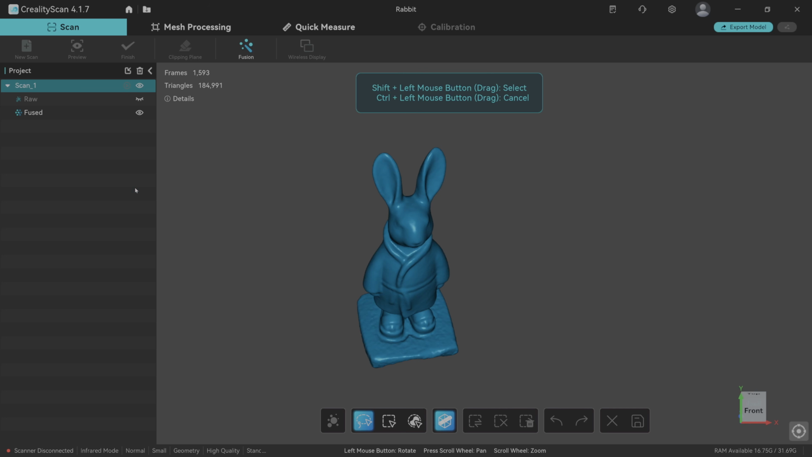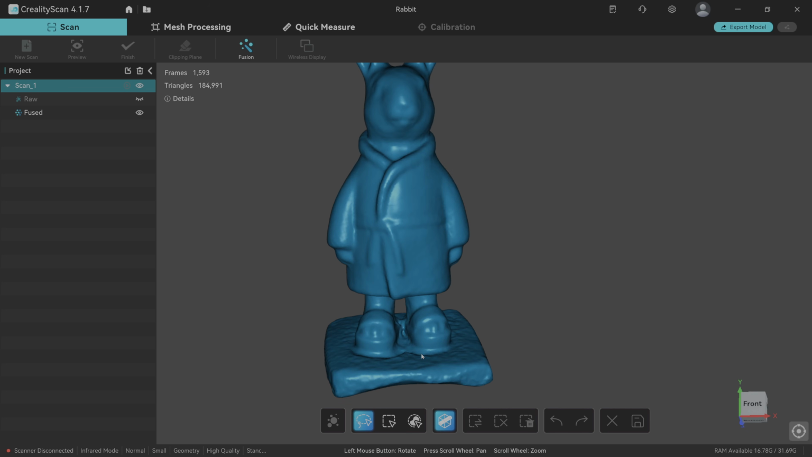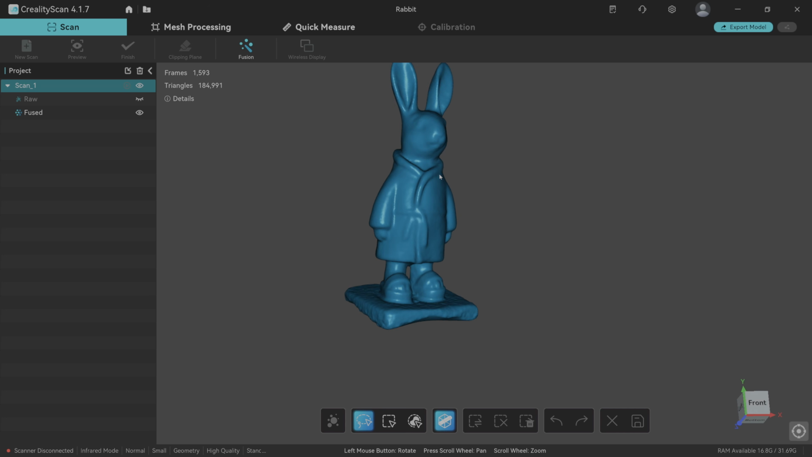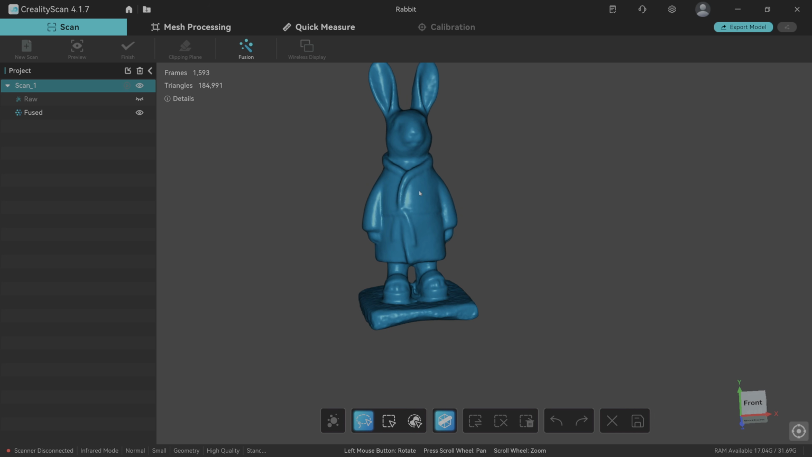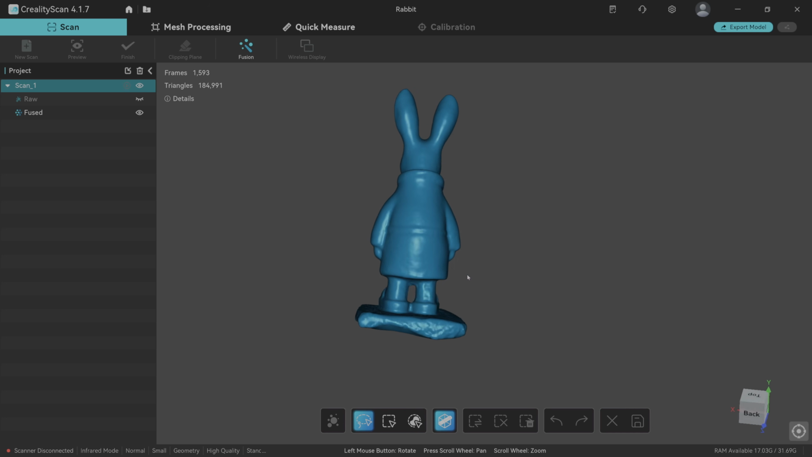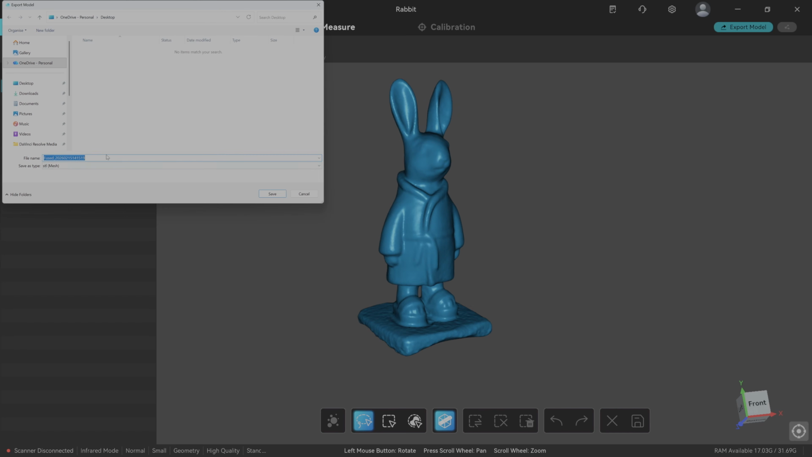Now that was rapid. I did that in 9 seconds, but you can see why. We've only got 194,000 triangles now. And we've got no detail at all to his coat, have we? We've got the detail of him, but we've got no detail to his coat. So let's again export that. And we'll drop that on the desktop as Fuse 0.5.